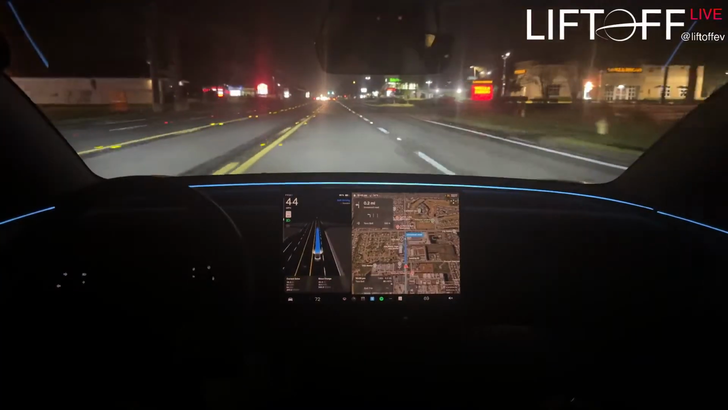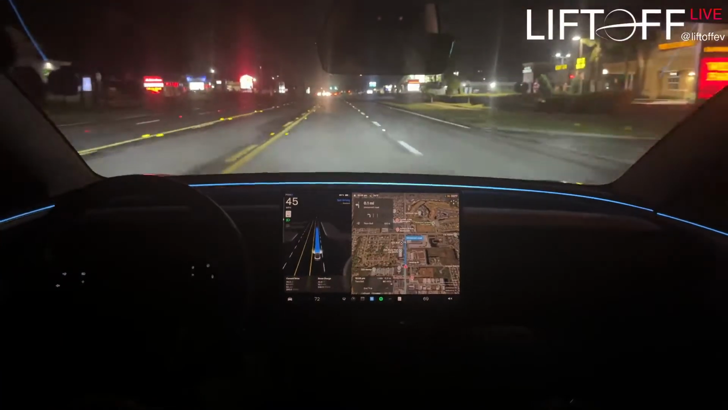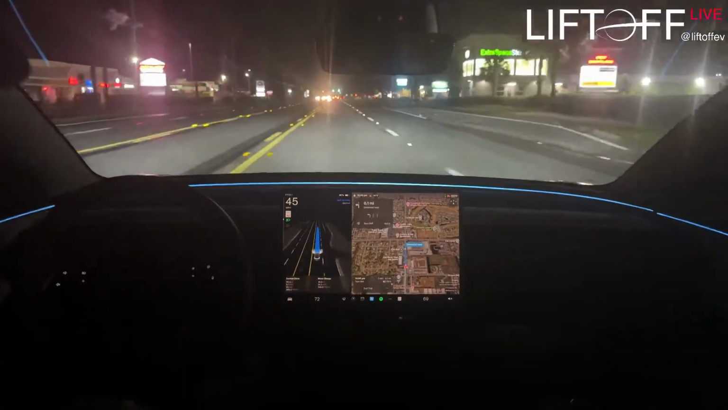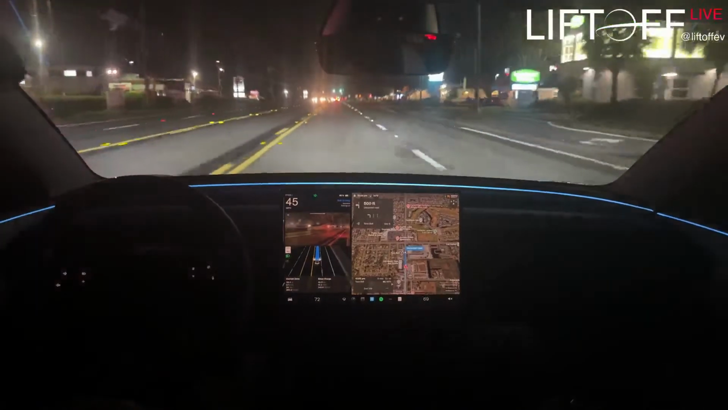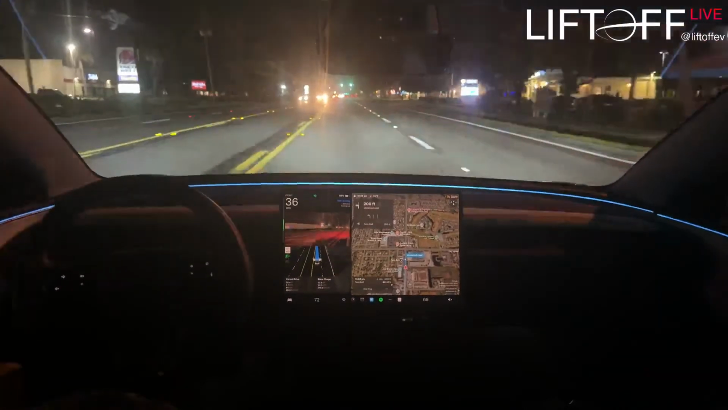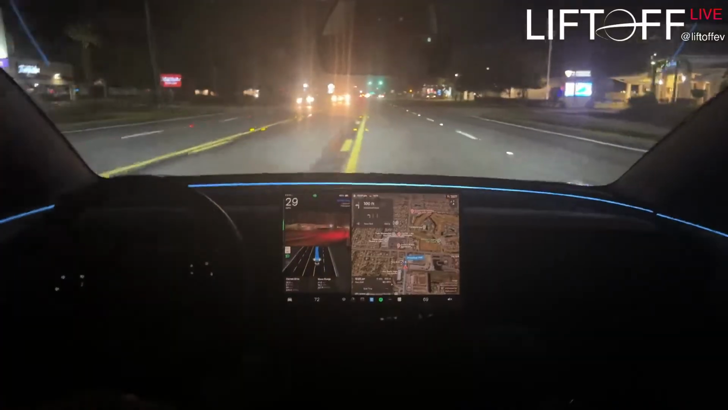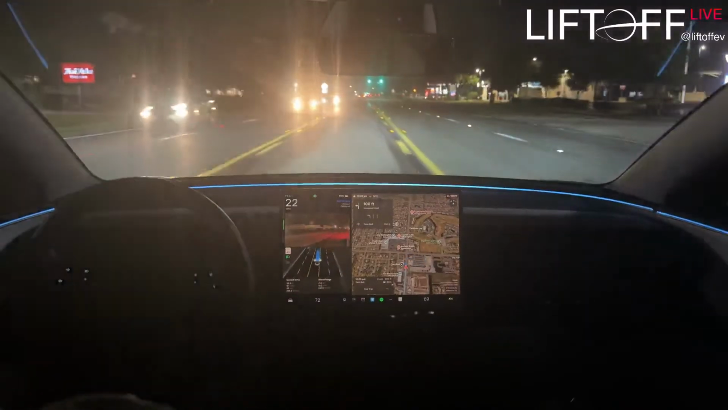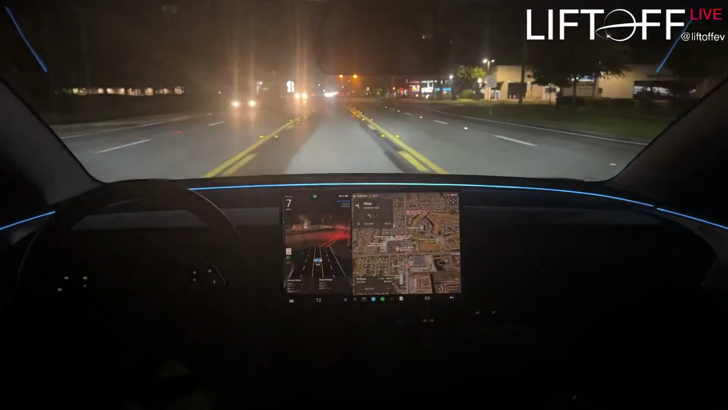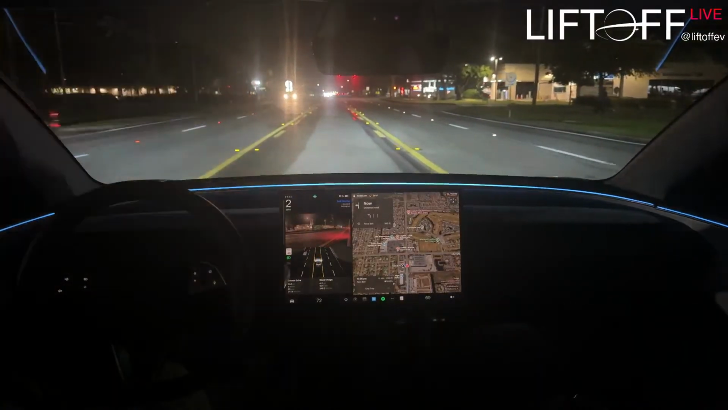So it looks like Standard is pretty consistently doing just 5 miles over the speed limit. We were doing 40 in a 35, and then we went up to a 40-mile-an-hour speed limit, and now it's doing 45. All right, it seems hesitant to get in this dual direction turn lane, which some people like to call the suicide lane.